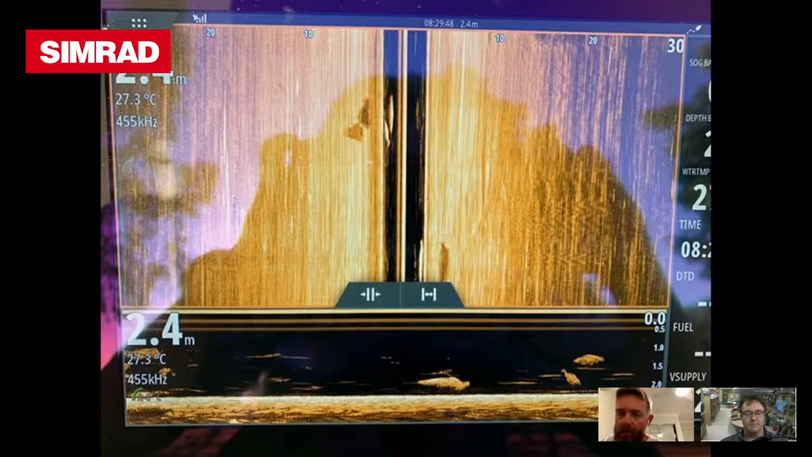I can tell they're barra, their shape gives them away, and I'm only running 455. So I quite often get asked about what frequency do you run? 800 gives you a really good crisp picture, but I'm chasing information. I want to know that there's fish there, because I'm fishing for them.